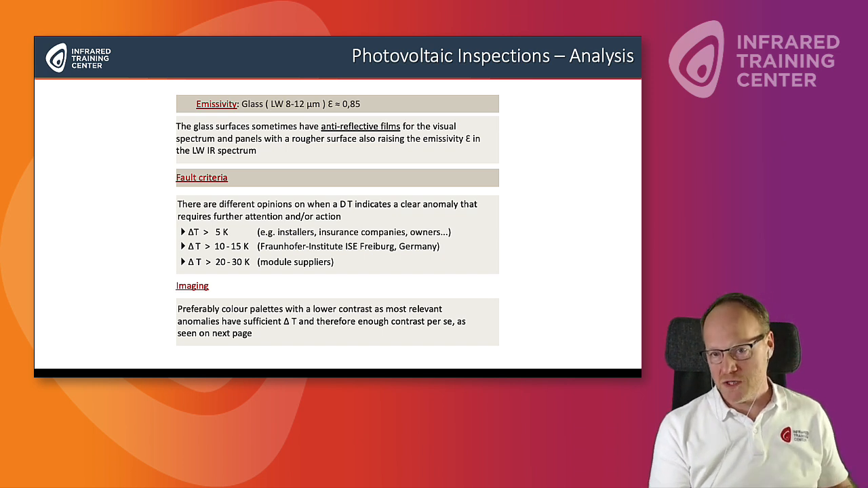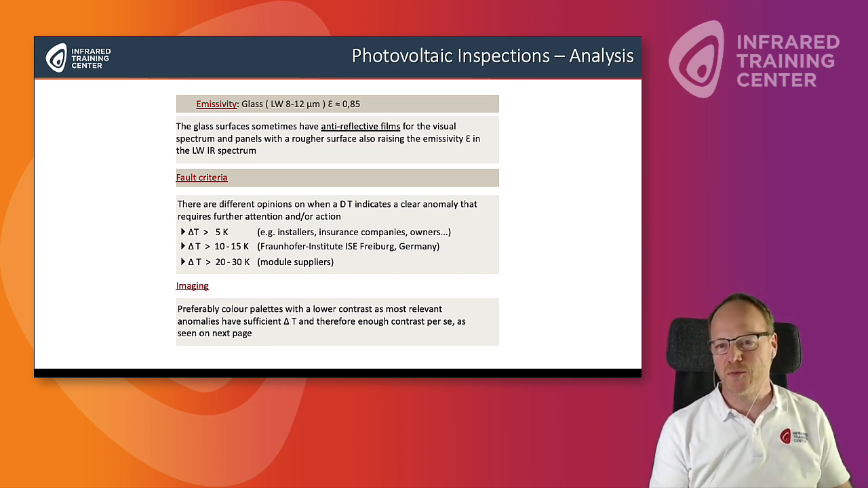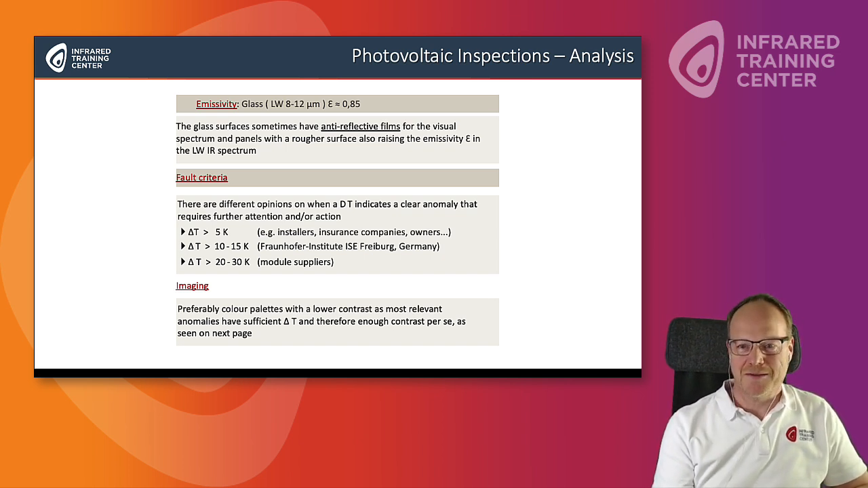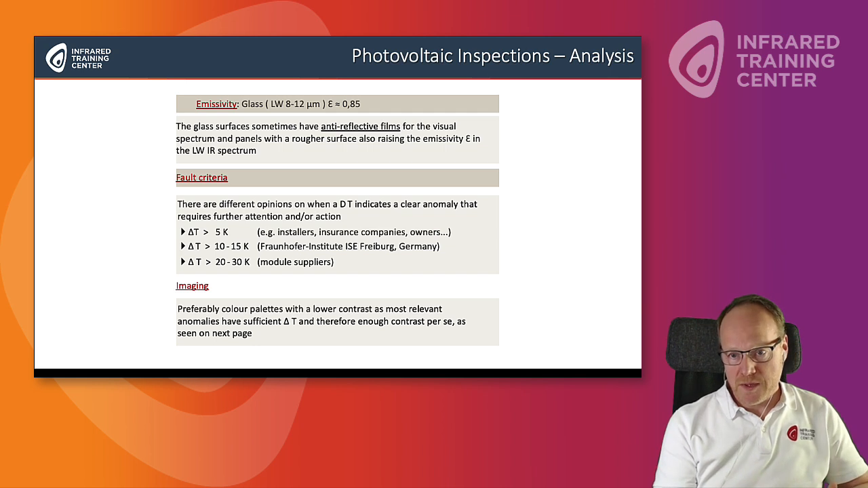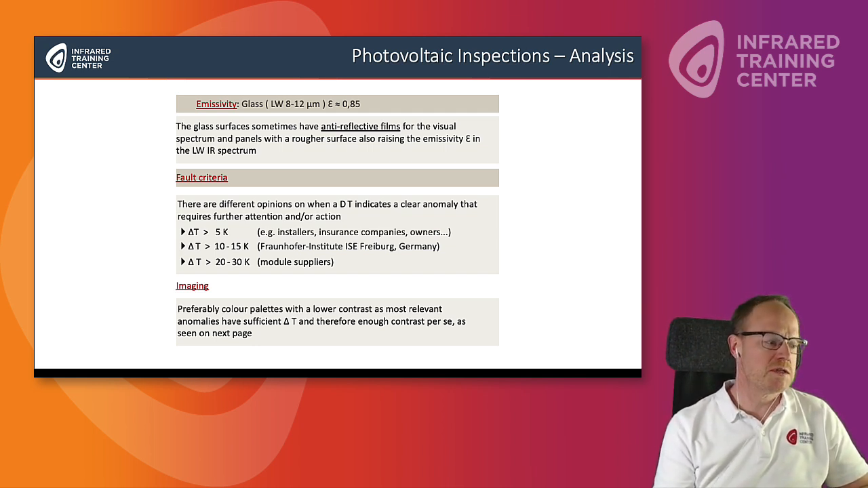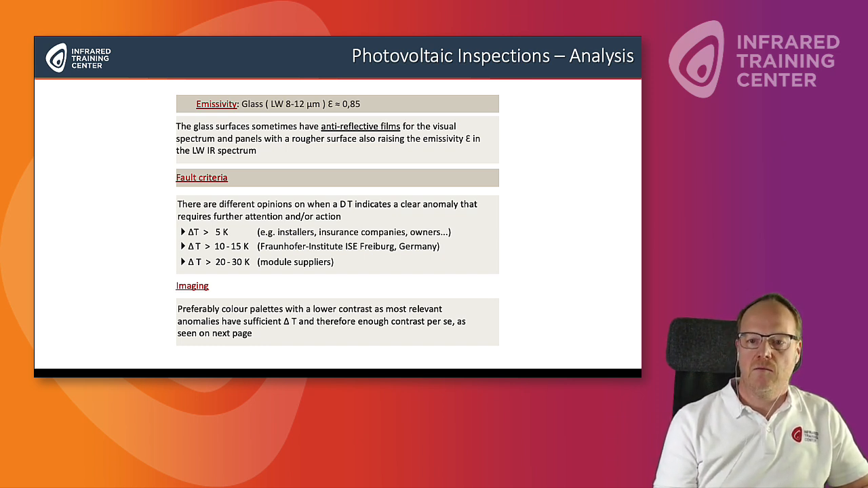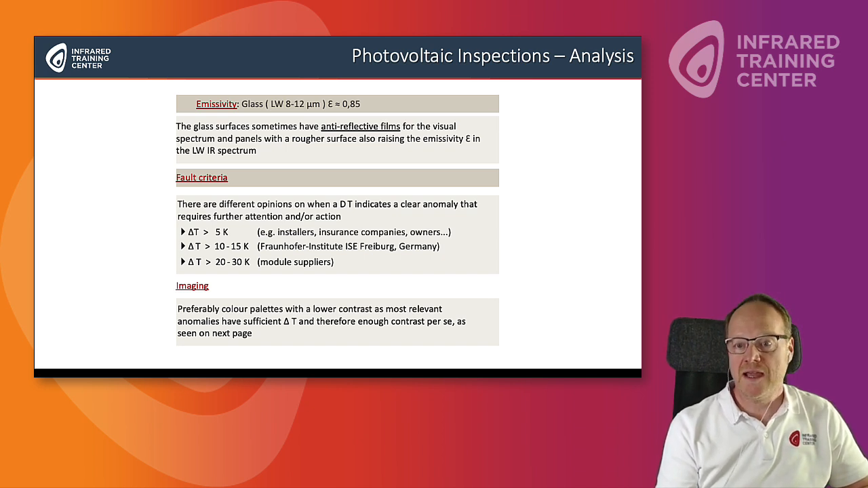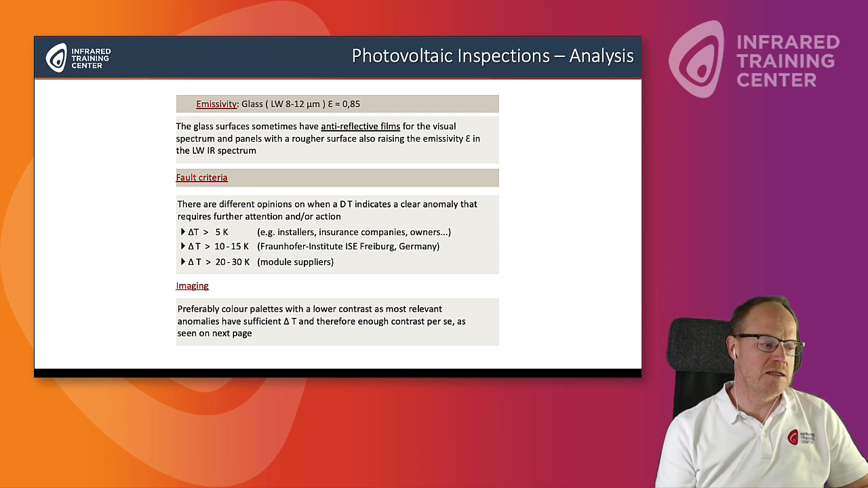And if you ask the module suppliers, they will say, well, an over temperature of 20 or 30 degrees is not really a problem. That's normal. So it depends on who you ask. If we speak about the imaging, how do you display the images? How do you record the images? Mostly we use color palettes with a lower contrast, because normally an infrared image showing a PV panel already has a rather good contrast. As always, it's down to the user, but in most cases, it's okay to have a lower contrast color palette.